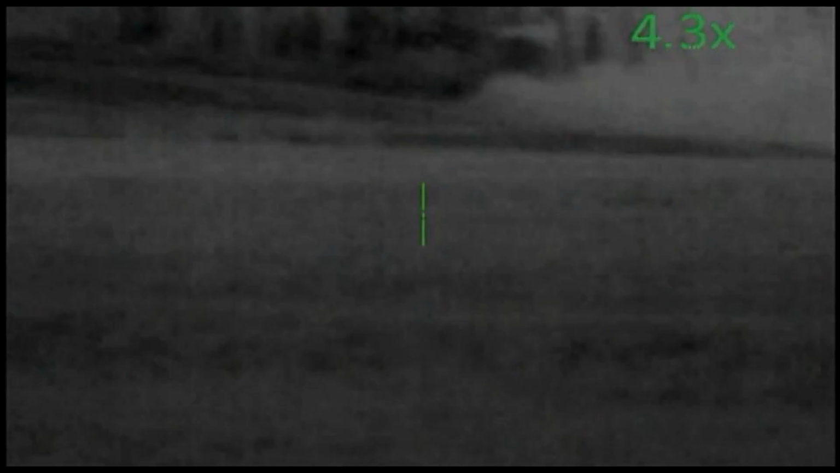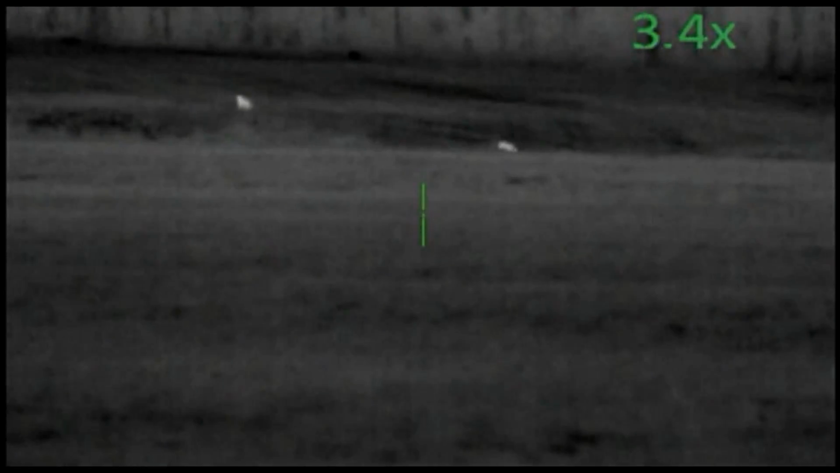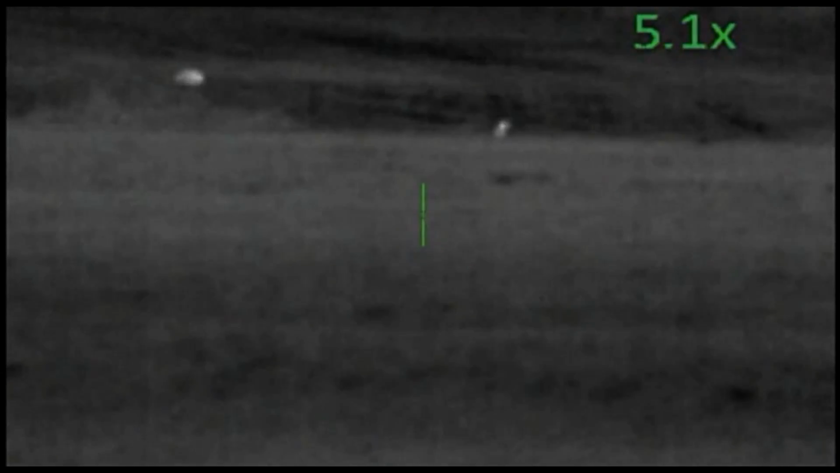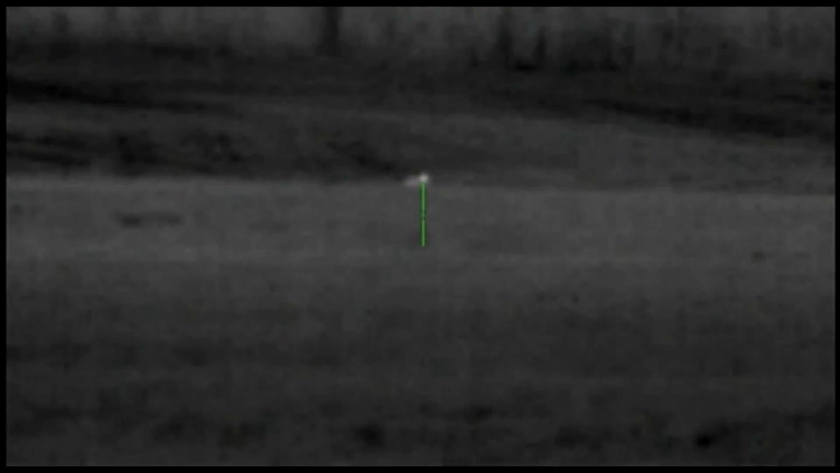Biggins is going to get a little bit more aggressive with the call here, and it's not going to take long. This coyote's going to have a buddy show up. Kind of pops up out of that gully there. Oh, he likes that sound. Kind of neat watching this first dog here taking the lead, and as soon as he takes off, that other one follows him. Keeping in mind they're about 20 yards apart and it's pitch dark out there.